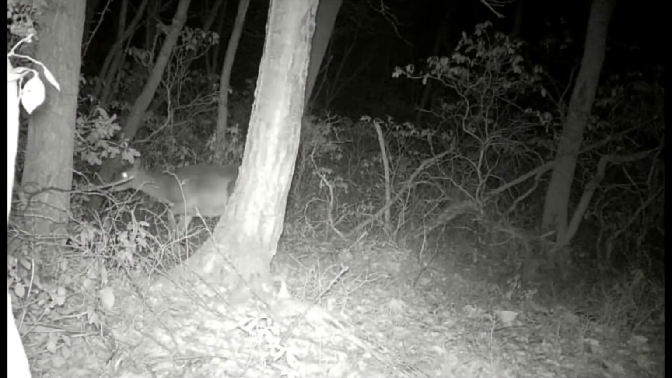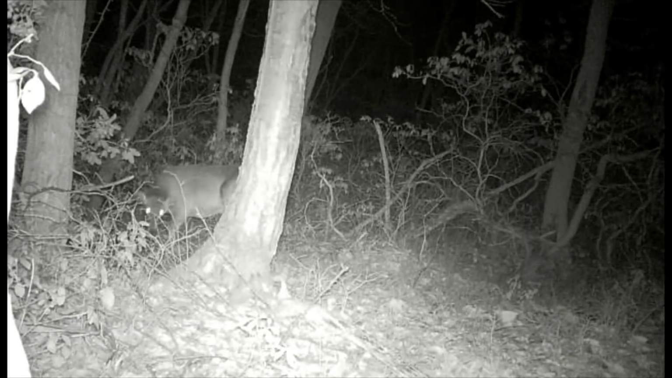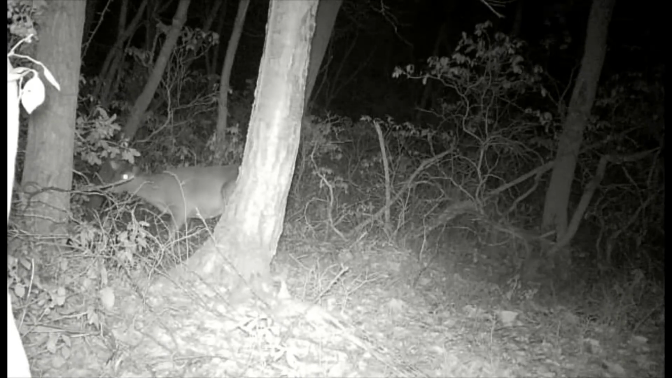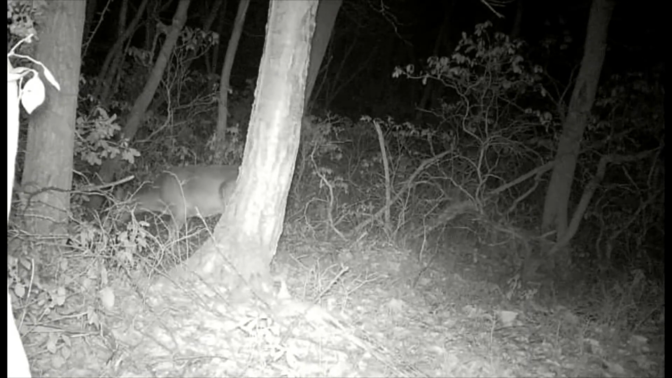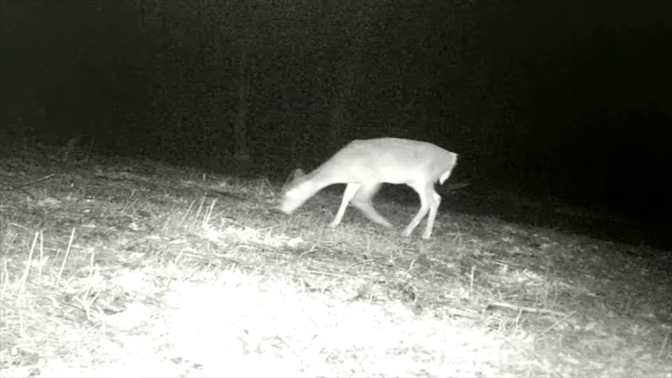This here I think's a deer that was a regular last year. I think this is the doe I call Big Doe. Hung out with the 3-point. Usually seen them together last year on the property. It could be a buck with its shed.